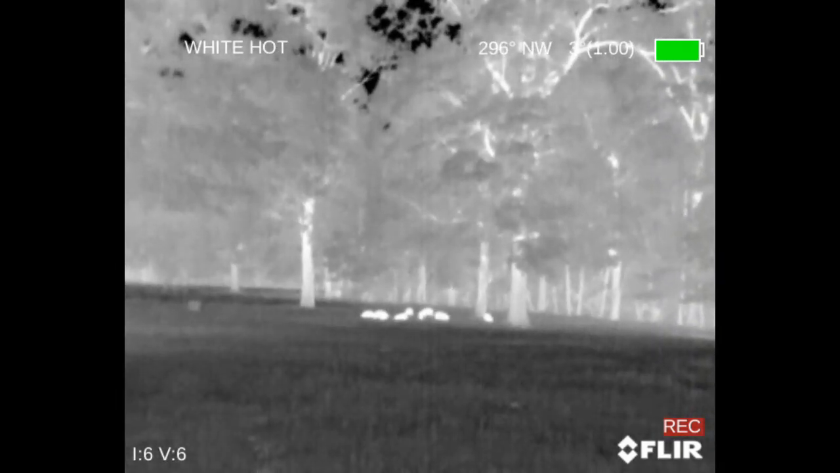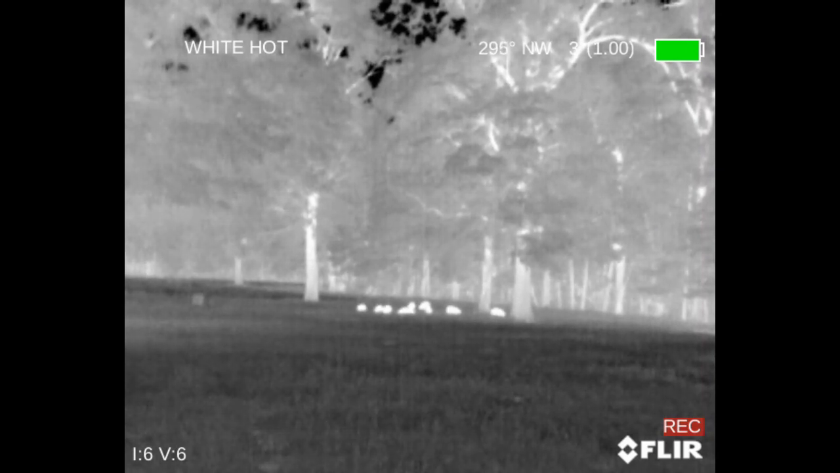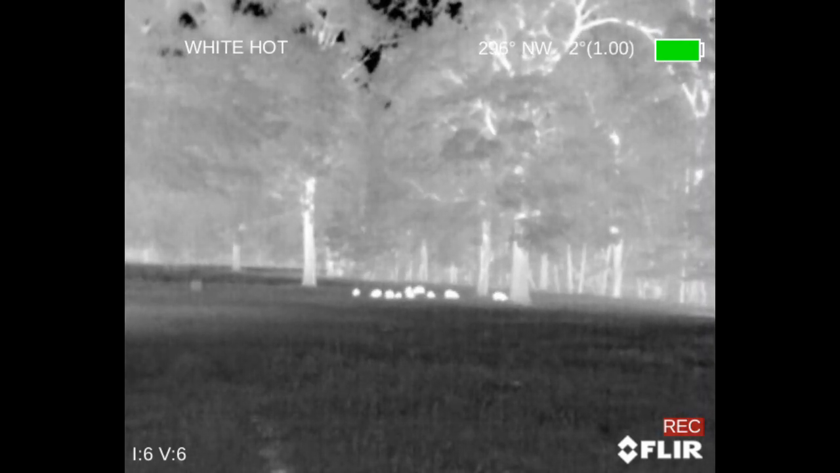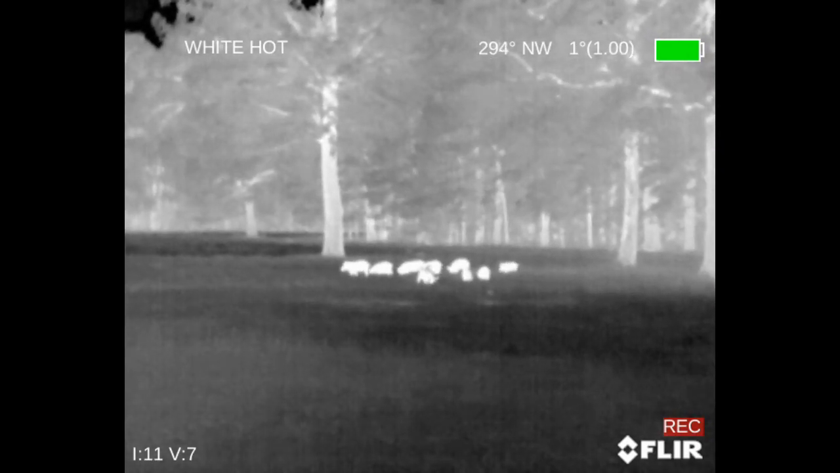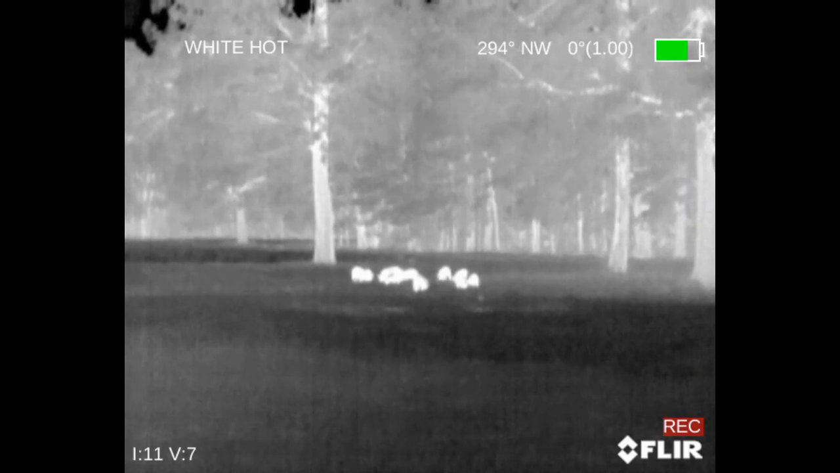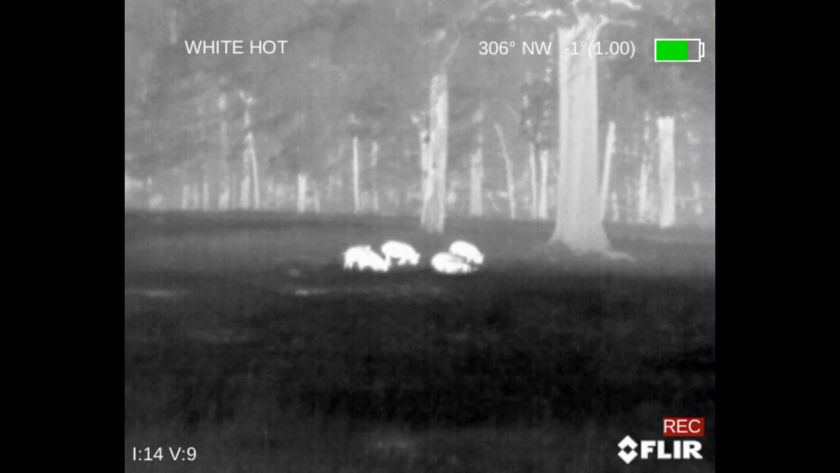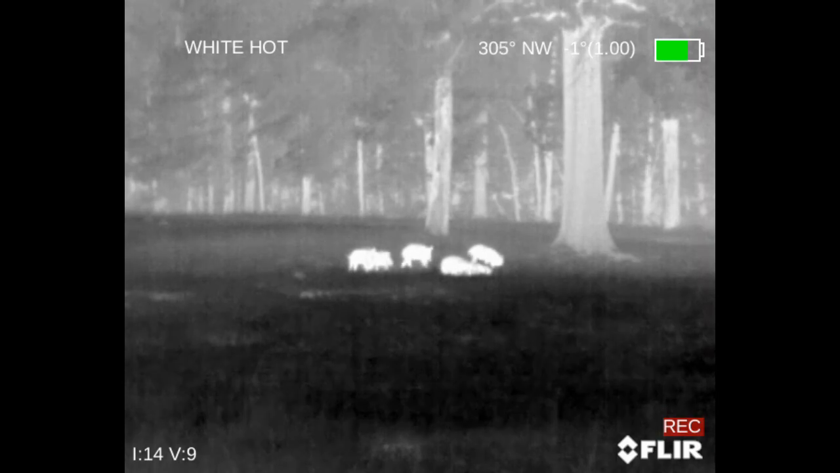Okay, so now we are at 100 yards, and we're able to see better, a little more definition, see them moving around, but just gives you a little bit better idea of what they're going to look like at 100 yards. All right, now we're at 50 yards, and obviously it's getting much better the closer we get, and you're getting a lot of good detail and can really see what these hogs look like now. Okay, so now I've moved up just a little bit closer. I'm around 40 yards, and just gives you another quick look at a little closer distance.